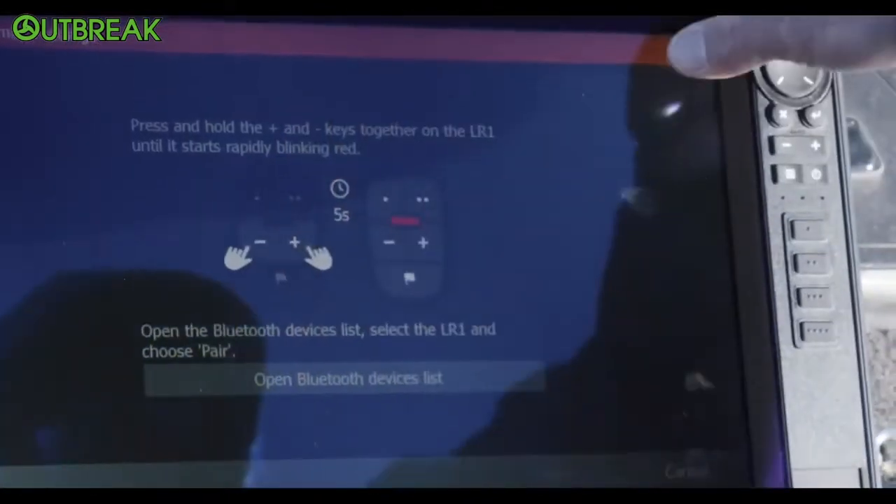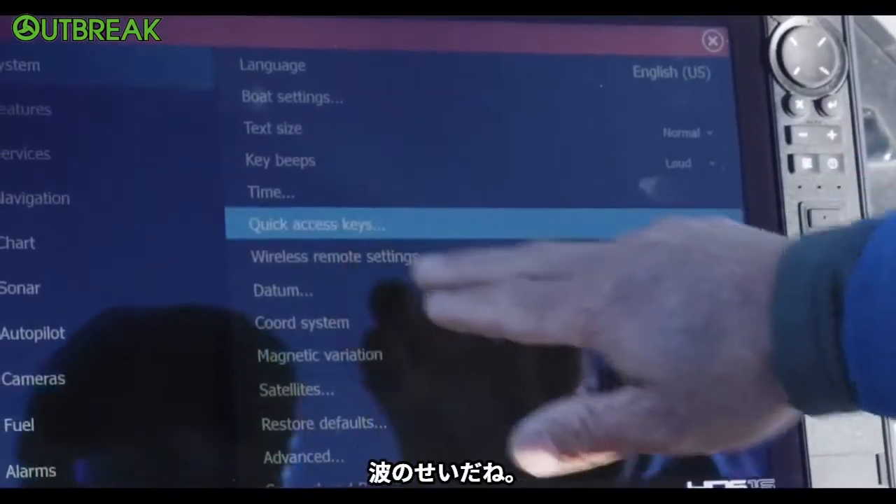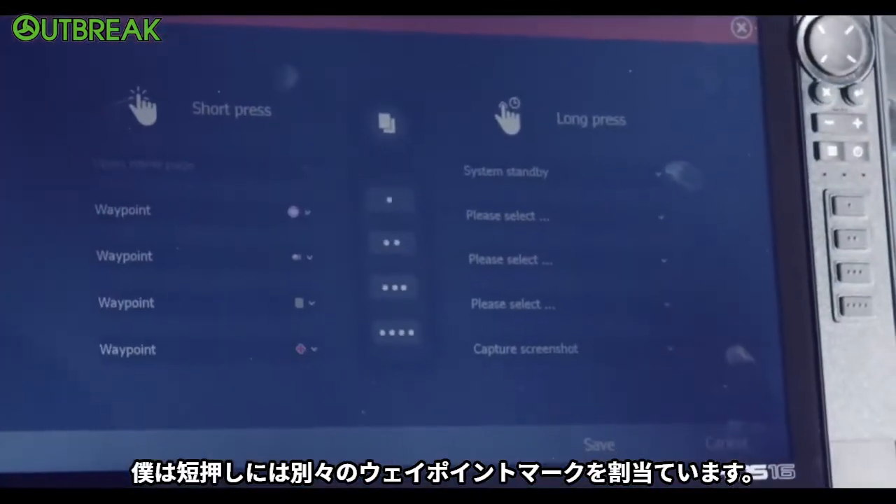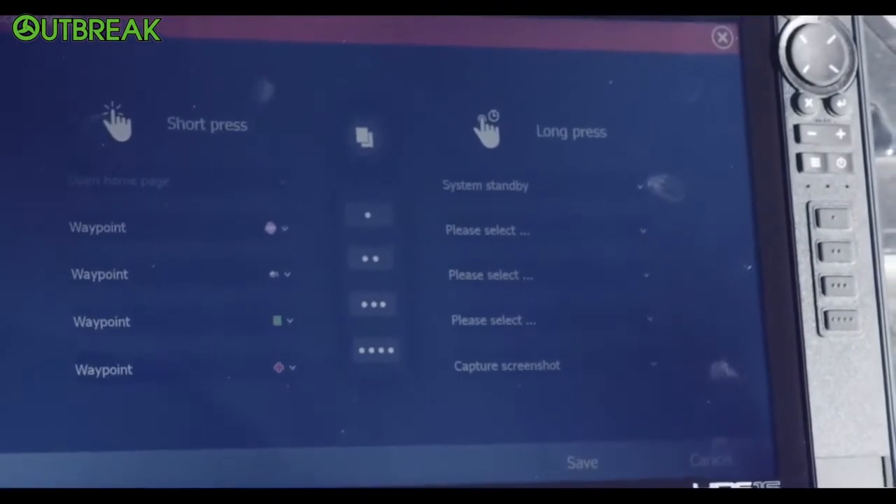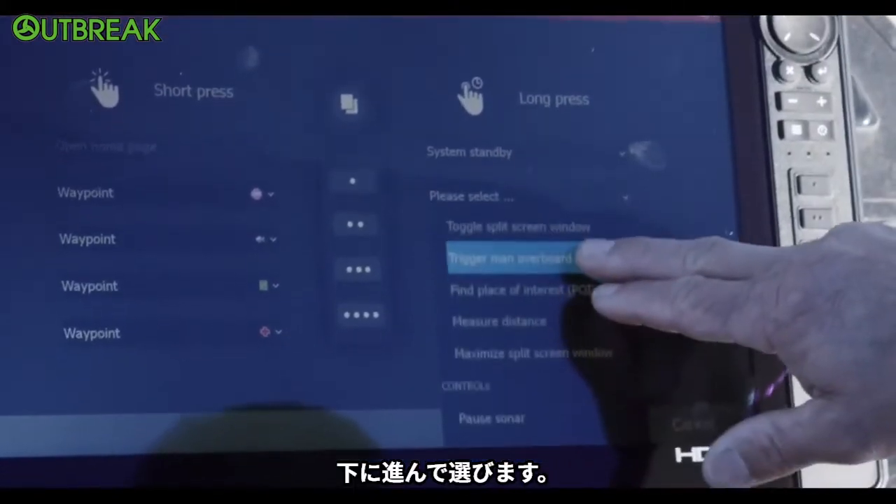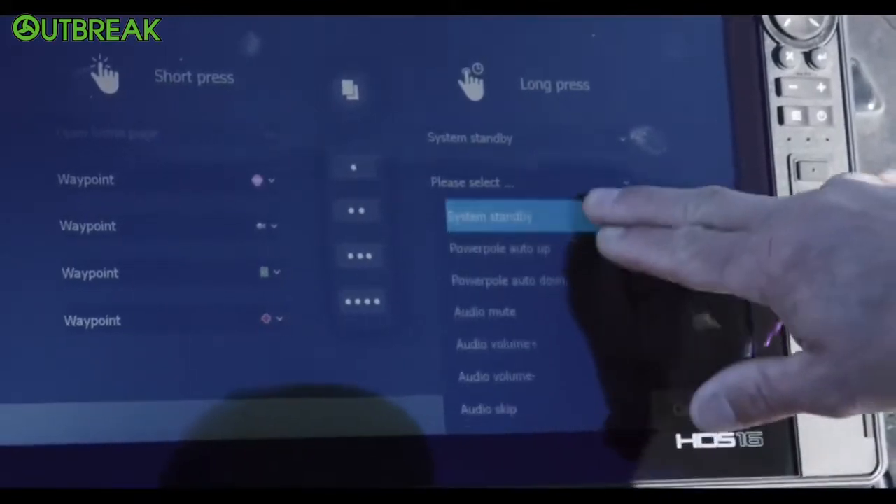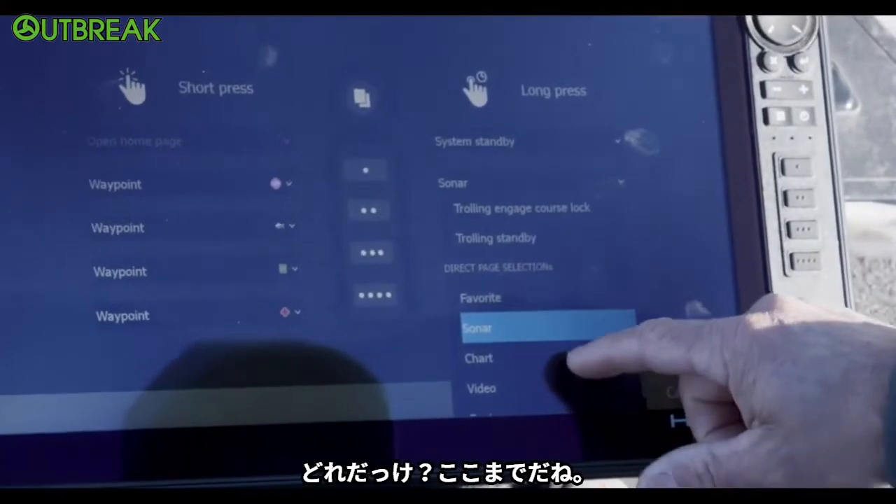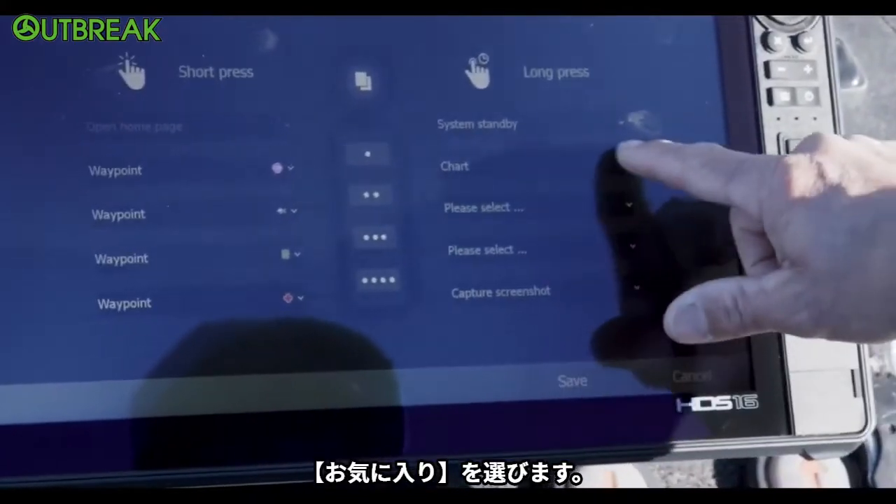Boom. Oops, hit the wrong one, fat fingers. We'll blame that on the waves. So I've got mine now as different waypoints as far as the quick ones. So maybe this one's open right here, and we'll put that. Which one here do I, oh, I'm at the bottom. So hit favorite.